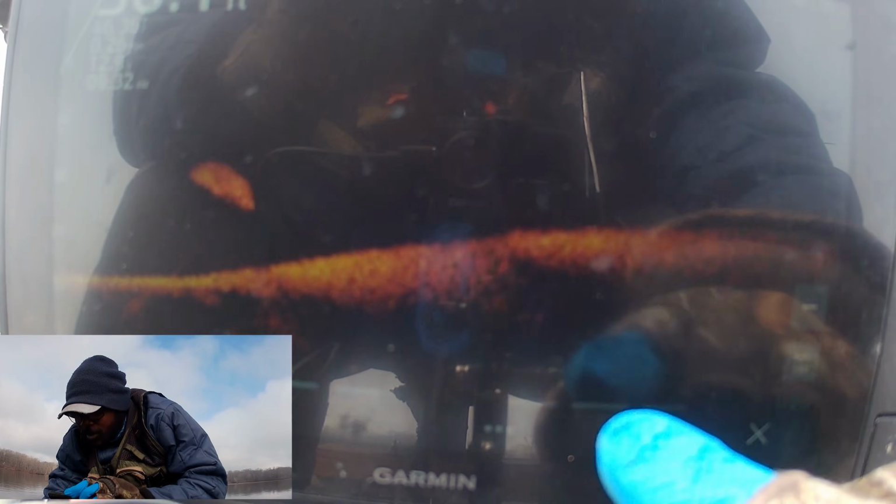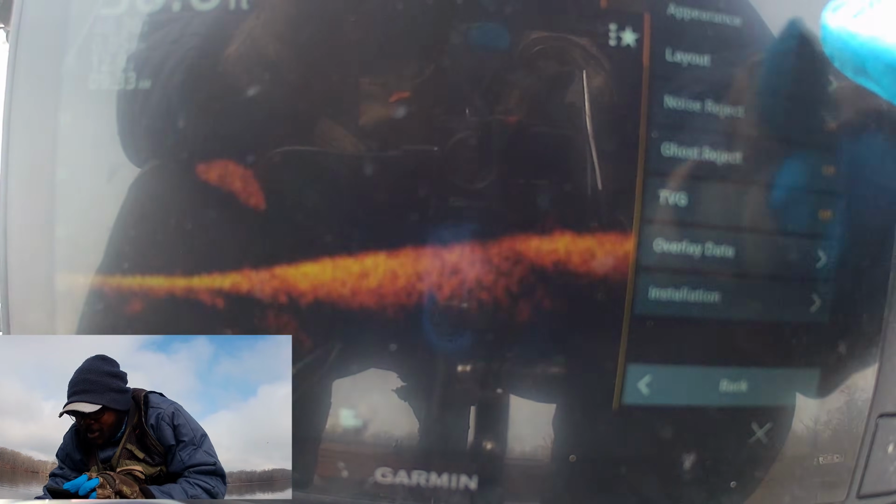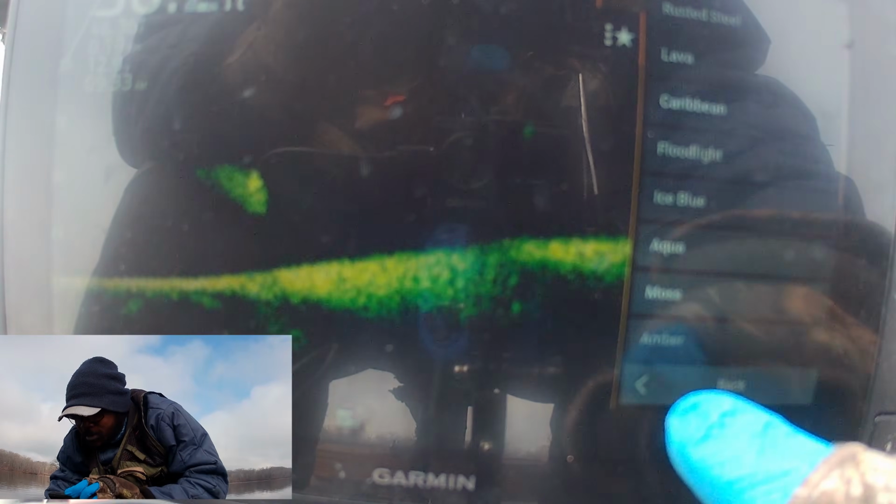Right? Now, oh, there's one other thing that I changed. I changed the color scheme to moss.